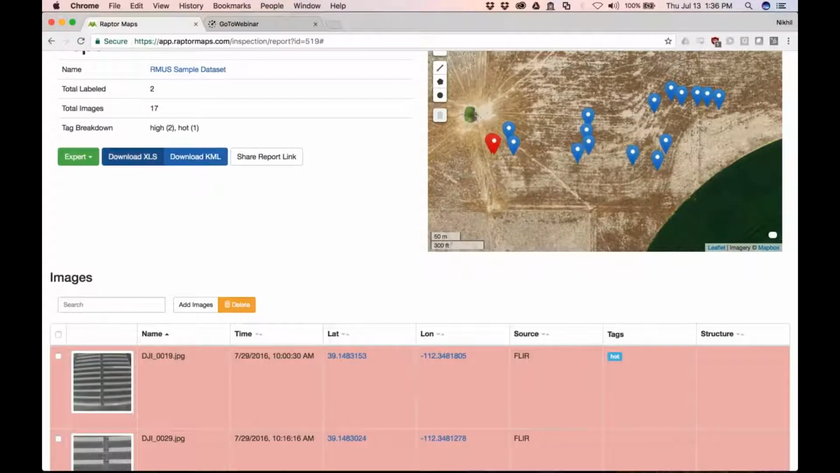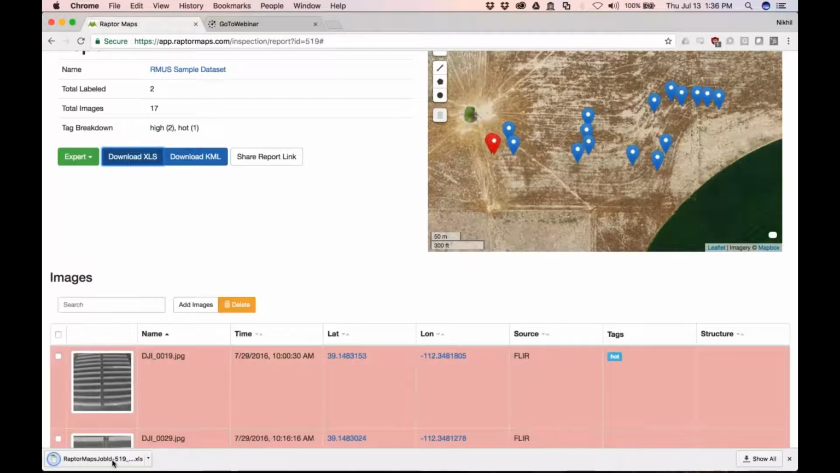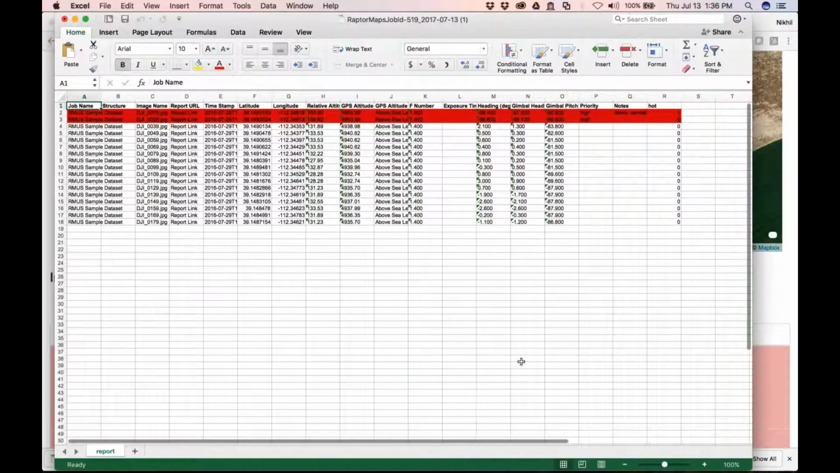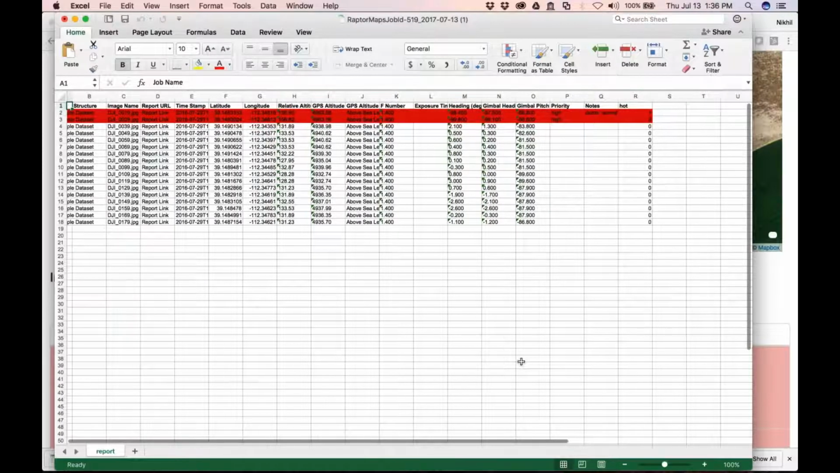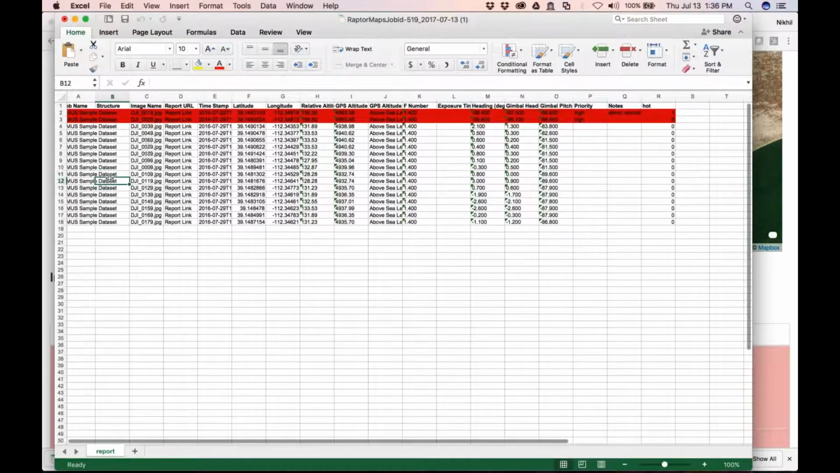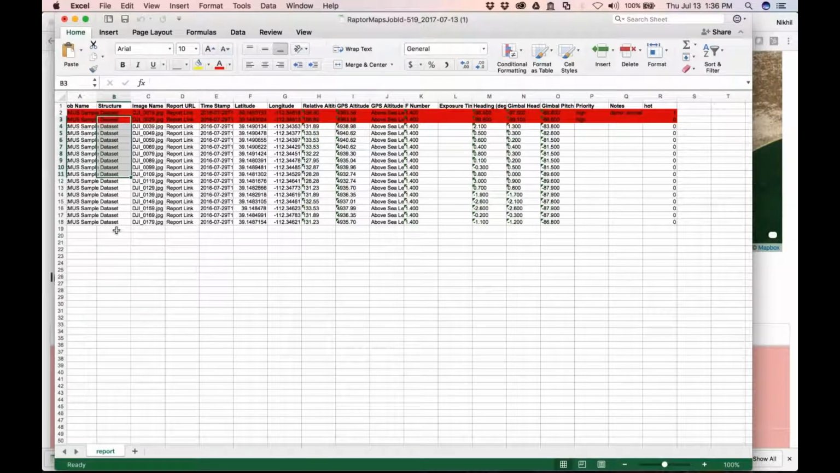Another deliverable, and this one was inspired by the utilities. If you've ever seen the reports from helicopter inspections, you'll know it's pretty no nonsense, right? It's literally just give me the spreadsheet of my assets, tell me what I've got to go and do. And so we understand that, so we made it so you could download it. It's got the job, and if you have a structure designation in there, that'll be part of it.